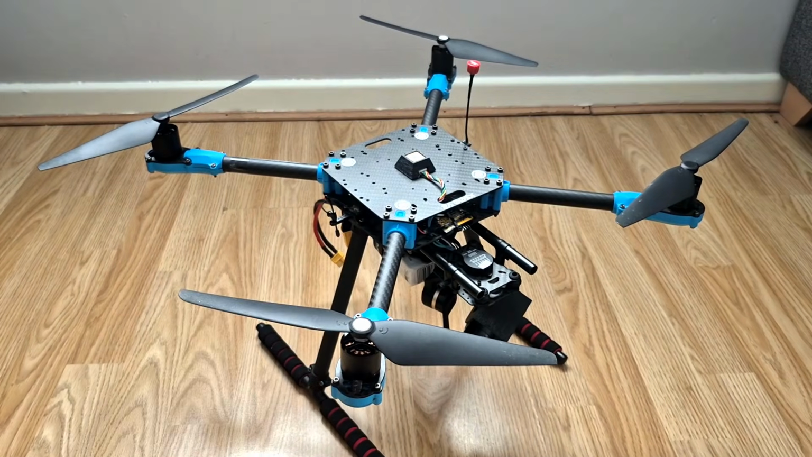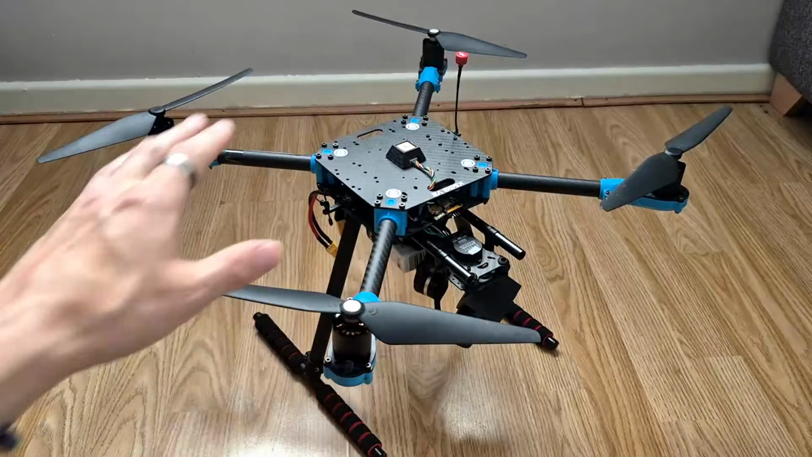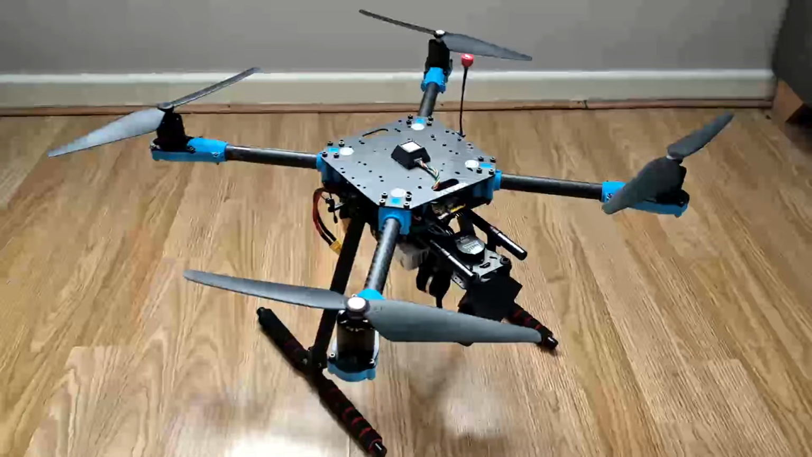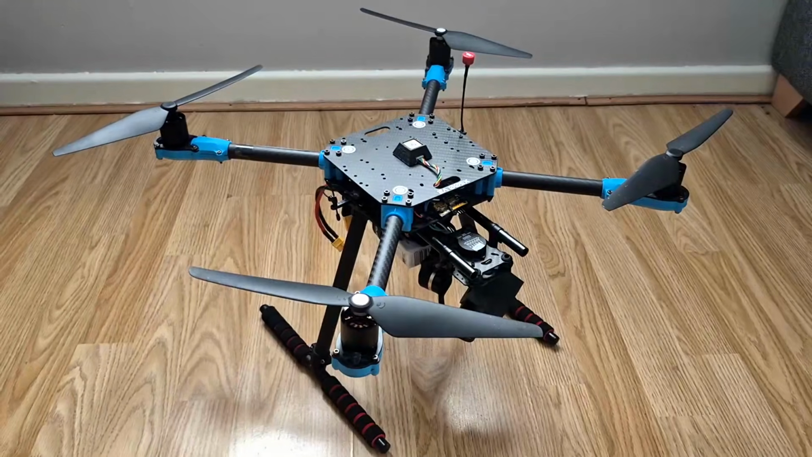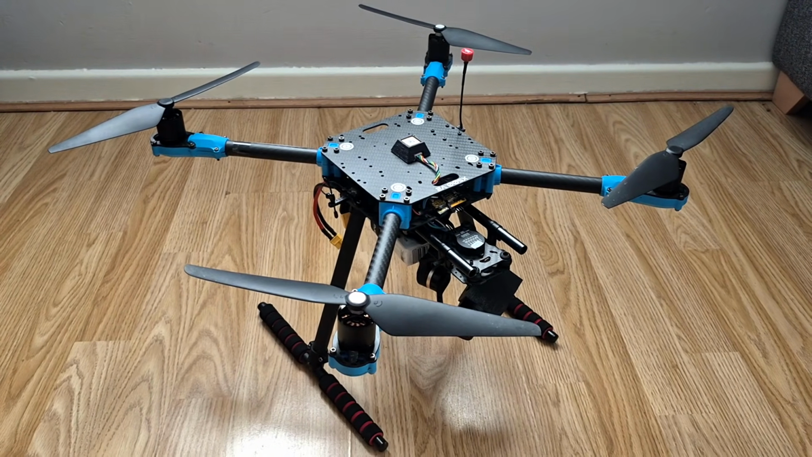So hopefully you can appreciate that, yes, whilst £850 might sound quite expensive to be building your own quadcopter, if you're interested in having a thermal imaging multispectral quadcopter, actually £850 is a hell of a steal, and it's a lot cheaper than anything that you can buy off the shelf.